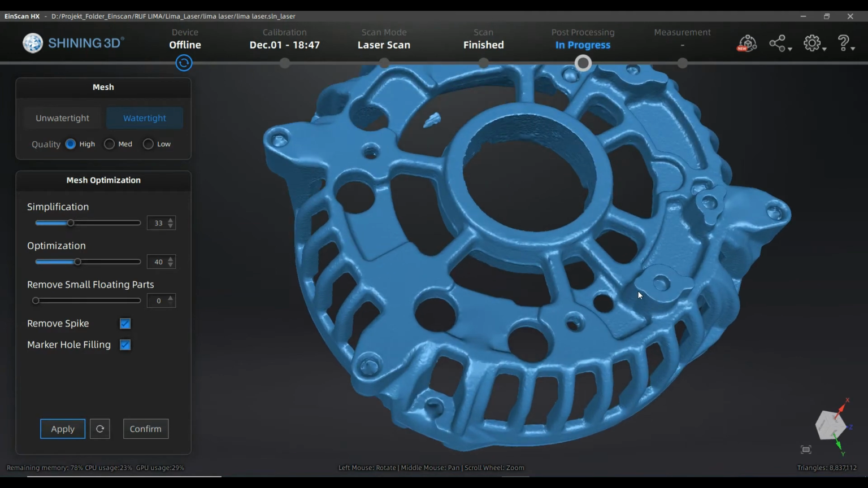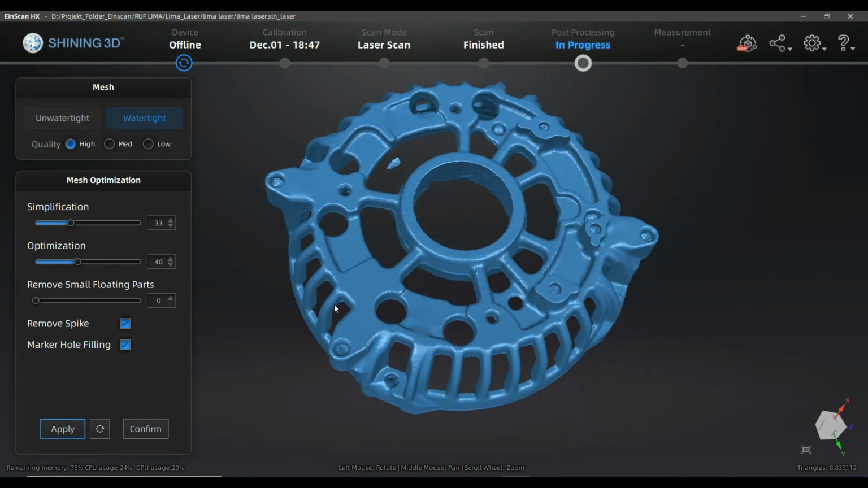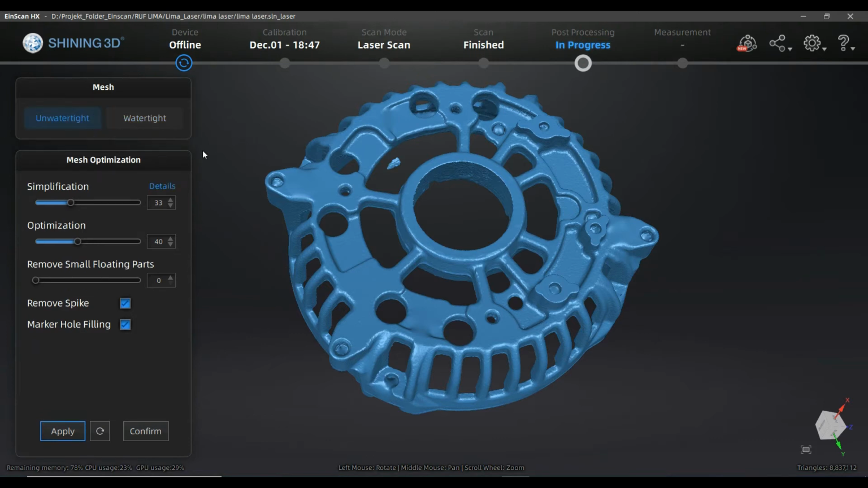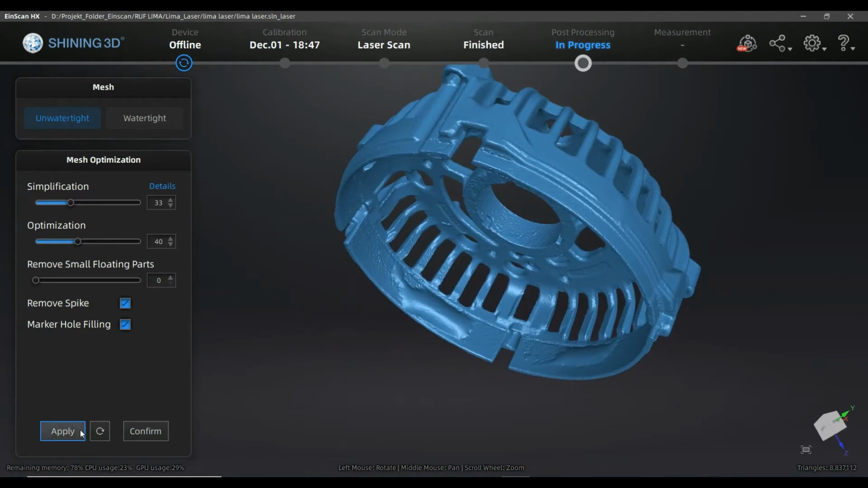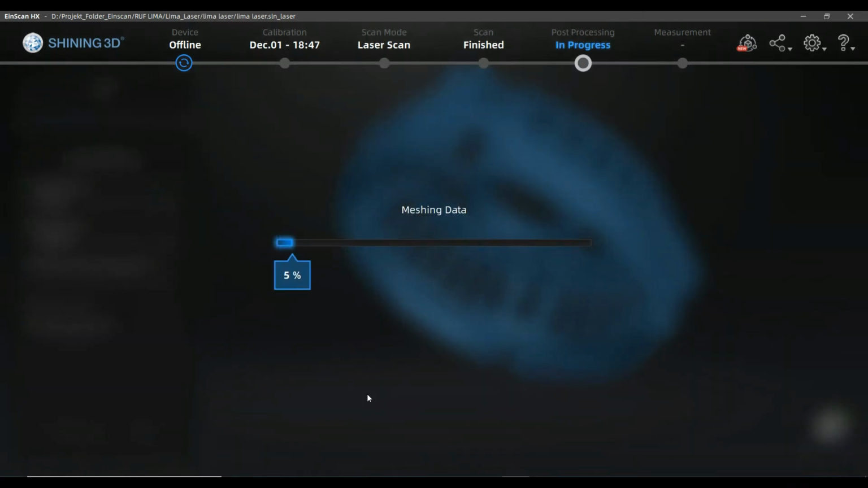I have sharp inside and outside edges, which is not in all the software solutions the same. Okay, so I'm going to switch to unwatertight, because I don't want this surface effect to happen.